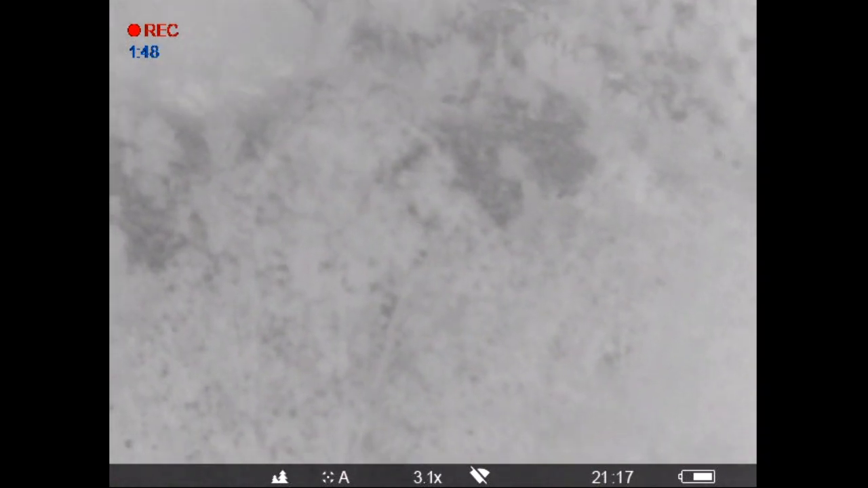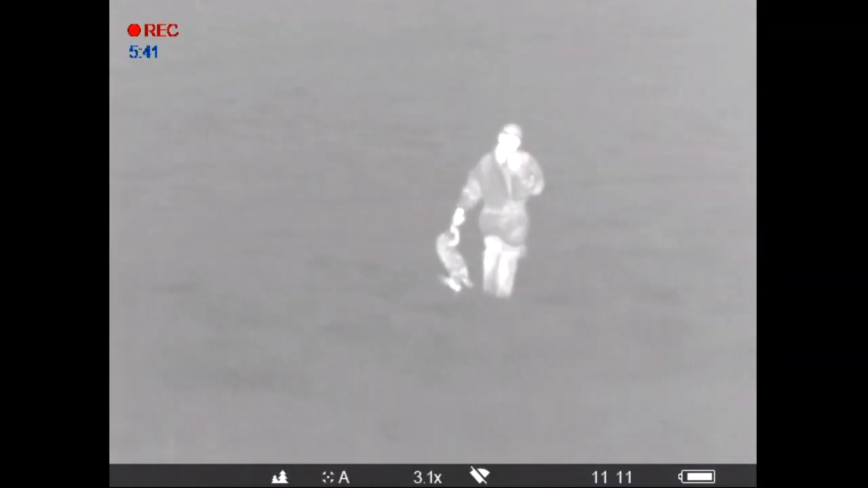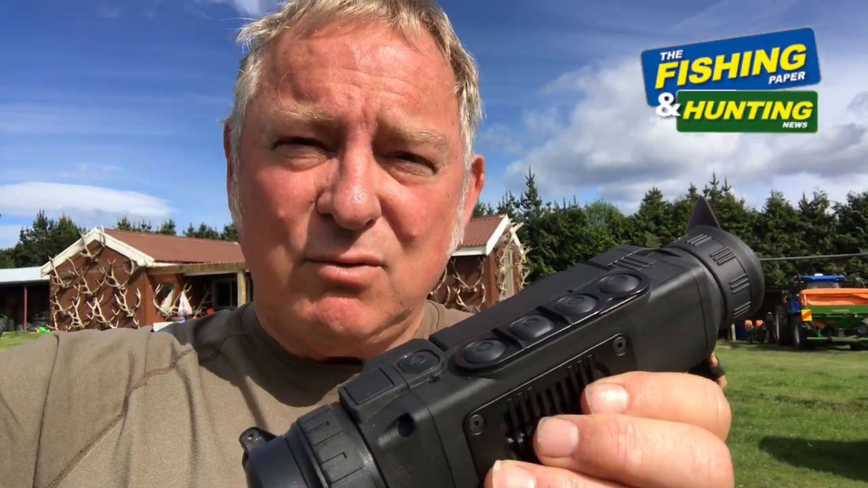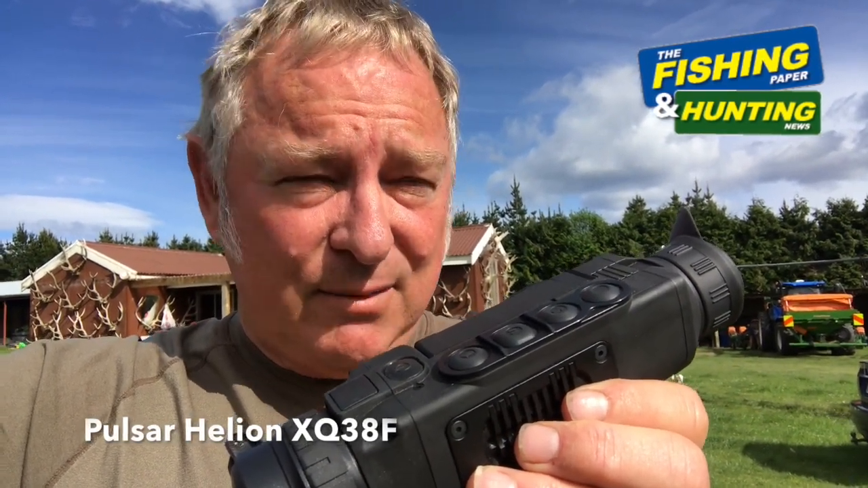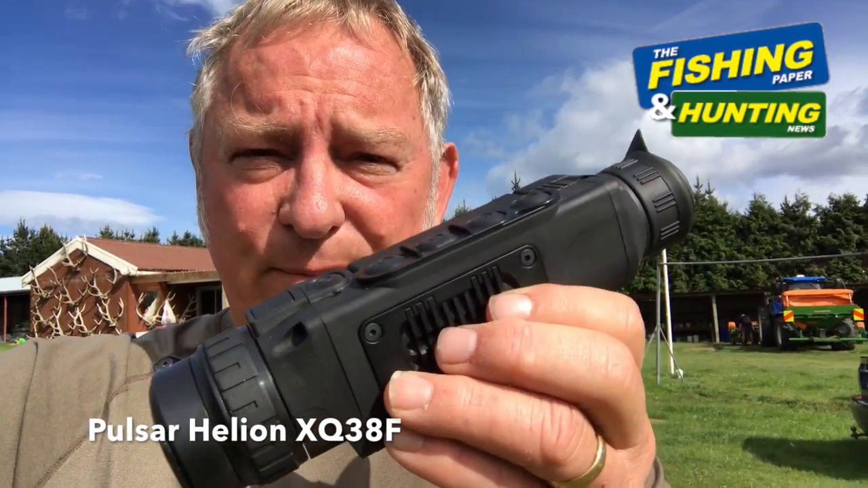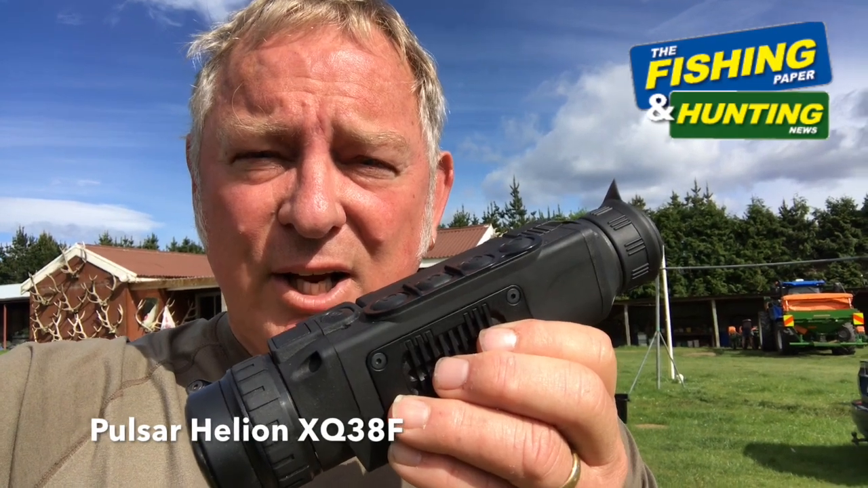The other useful application for these was hunting at night, pest control, but also finding wounded animals or where the dead animals fell. When you're shooting multiple animals at one time, it's very easy to lose track of where they've fallen down. And in this country, that's got really steep terrain and a lot of tussock and Matagauri, after you've done the shooting, sometimes it could be challenging to locate those animals. Well, not with the Pulsar. You just scan it around and you can see the heat signature from the animals where they lay.